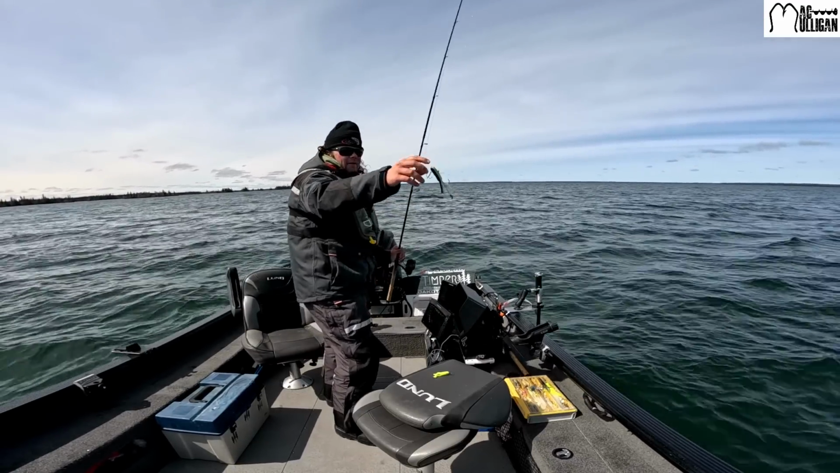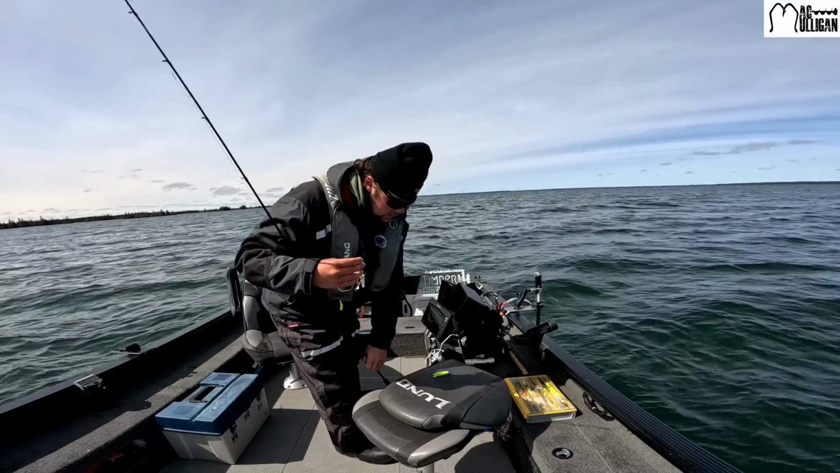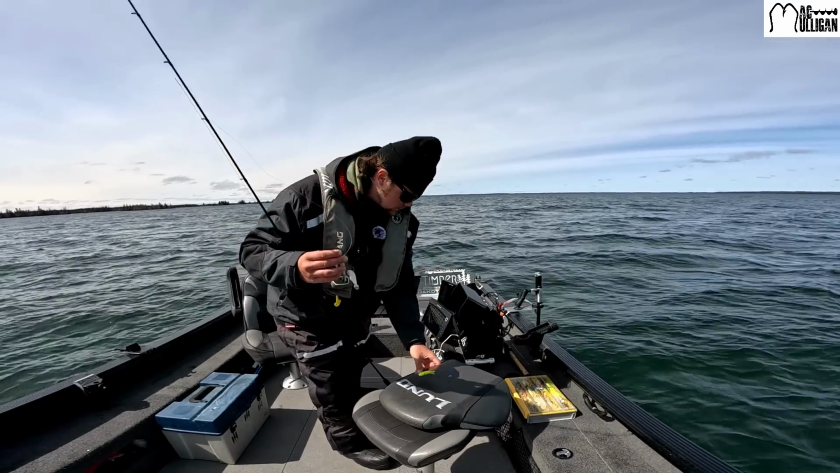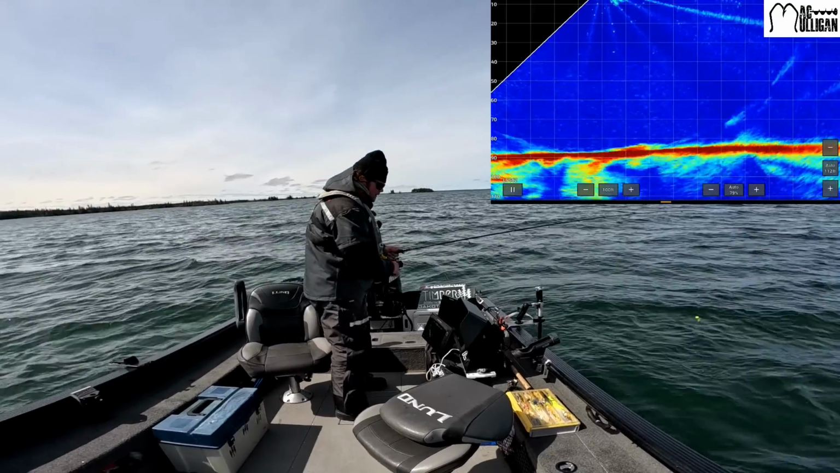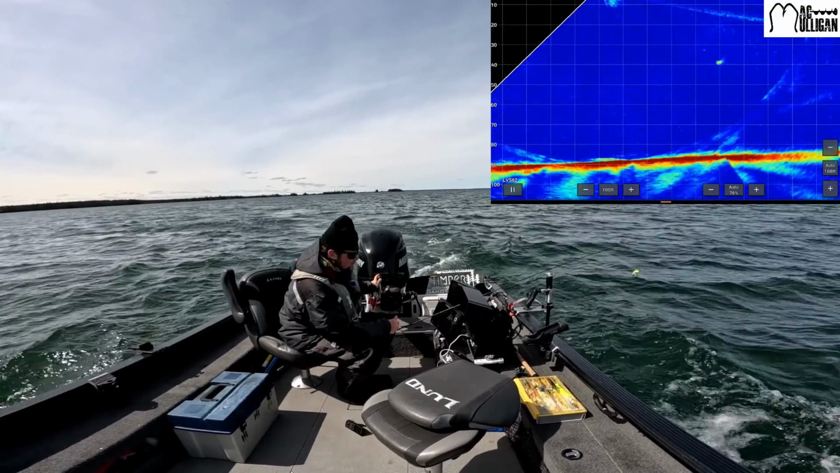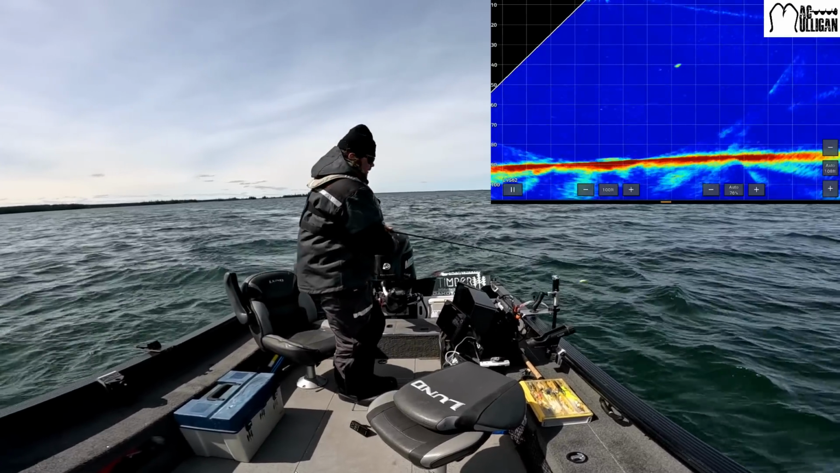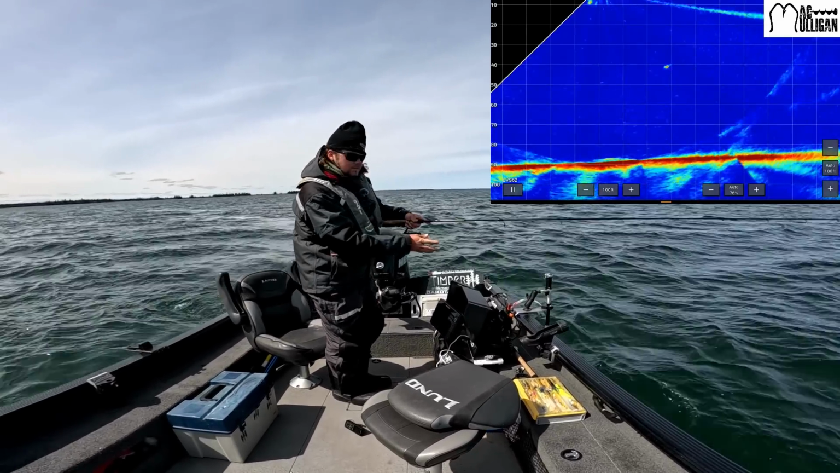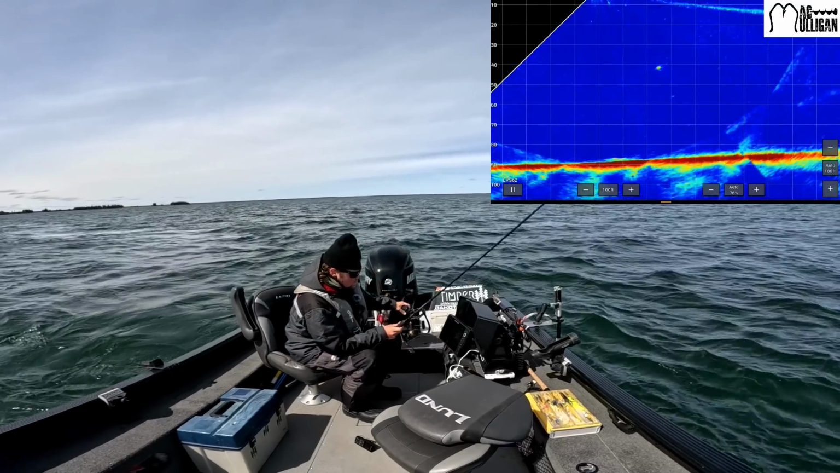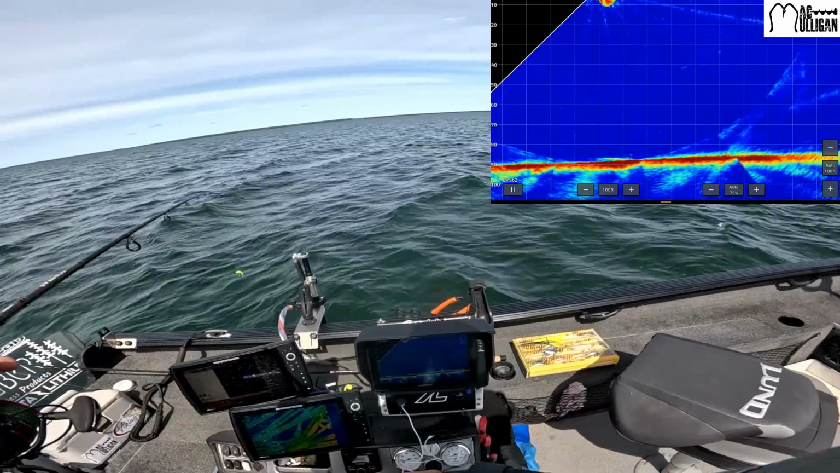Okay, so I'm gonna take off the dark side and I'm gonna put on a little micro chartreuse. Okay, let's go find another fish. Come on, baby. I'm gonna cast at this fish. These fish are being picky today.